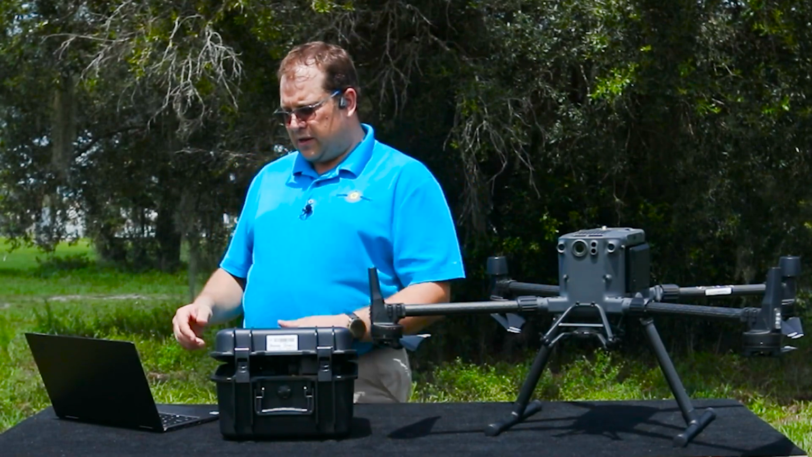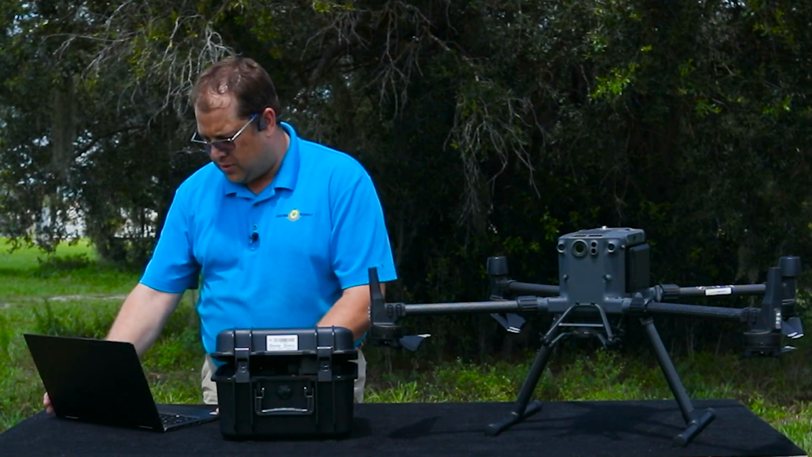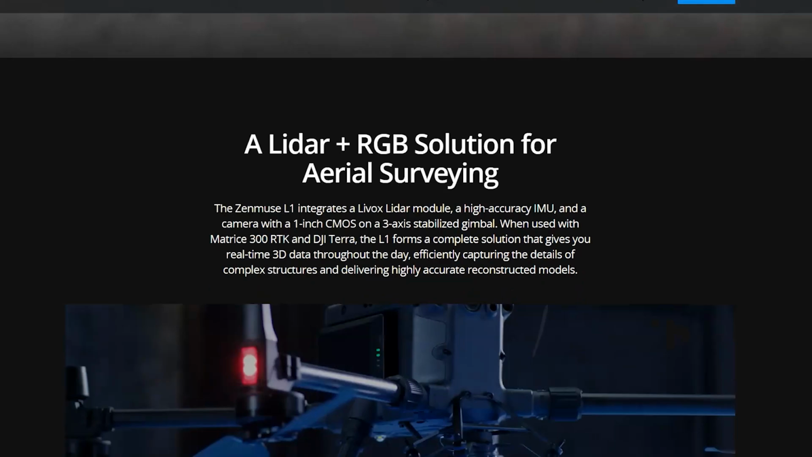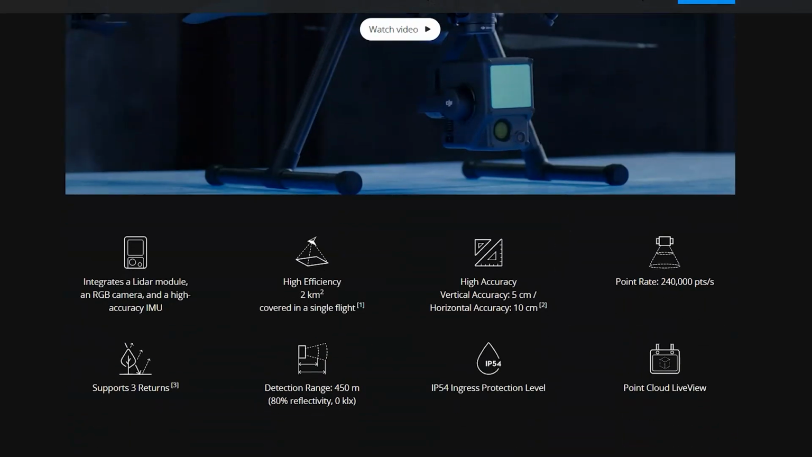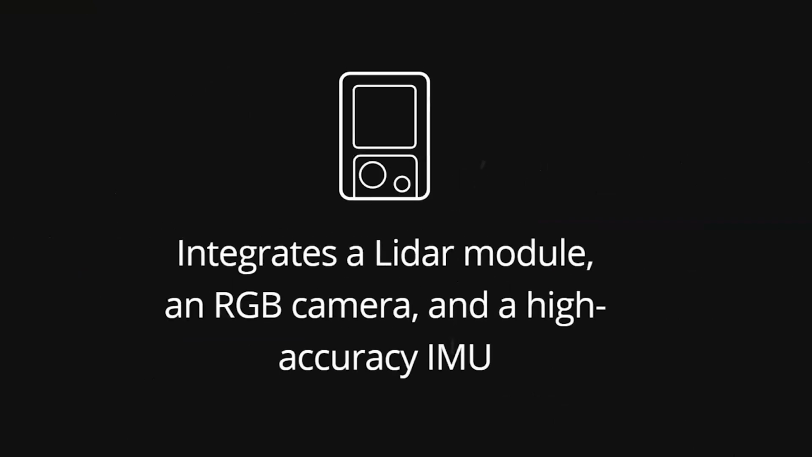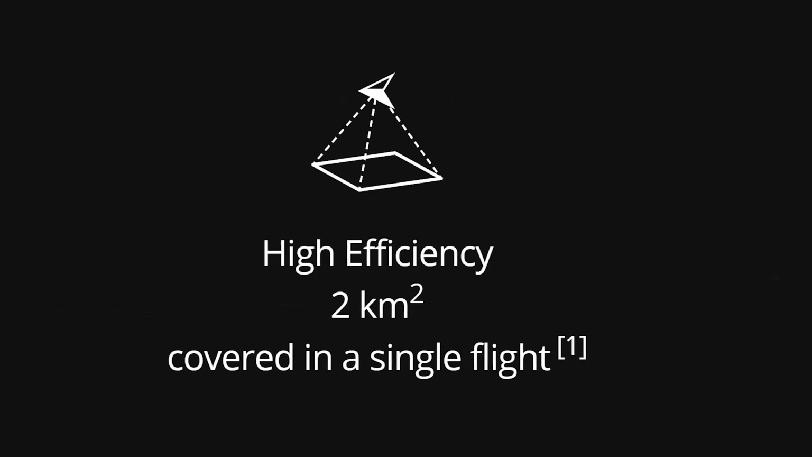Now let's go ahead and jump into the computer here and let's talk about the features that DJI has for us. So if we go to the website here, you can see that DJI has the specifications here. They also have a wonderful promo video. It has the integrated LiDAR module as well as a highly efficient 2 square kilometers coverage in a single flight.